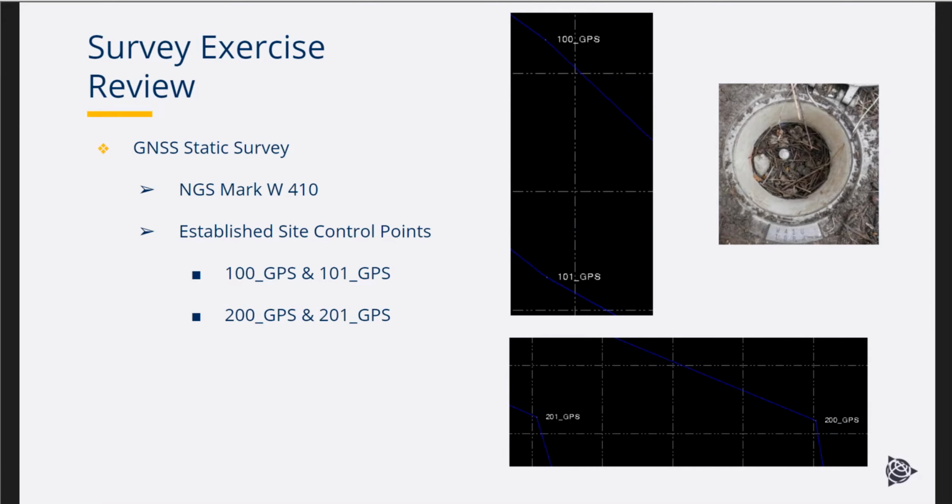Just reviewing now the GNSS portion for the statics. We did static sessions. We used NGS mark W410. That was a horizontal and vertical mark. And we used that to establish our site control points, 100 GPS and 101 GPS, 200 and 201 GPS.